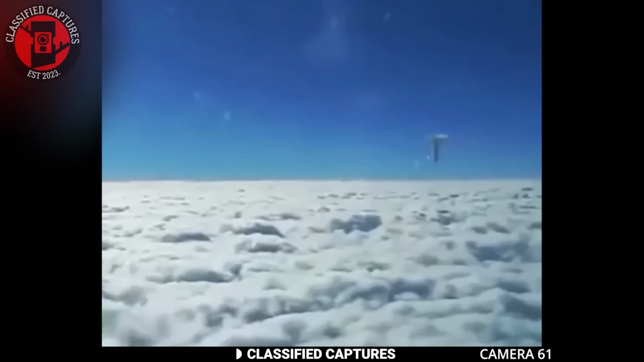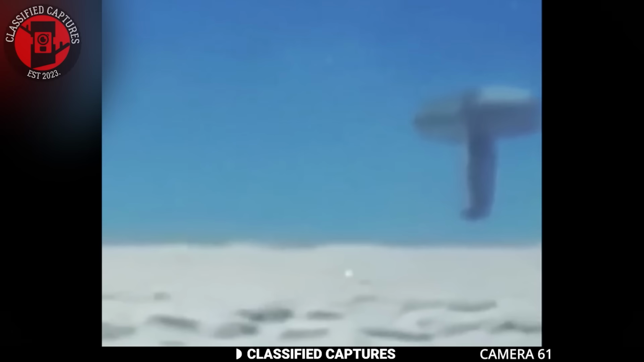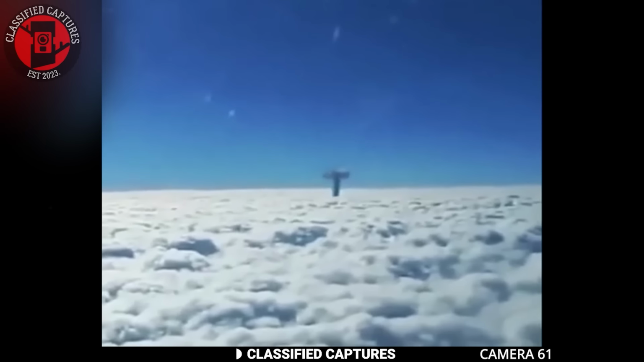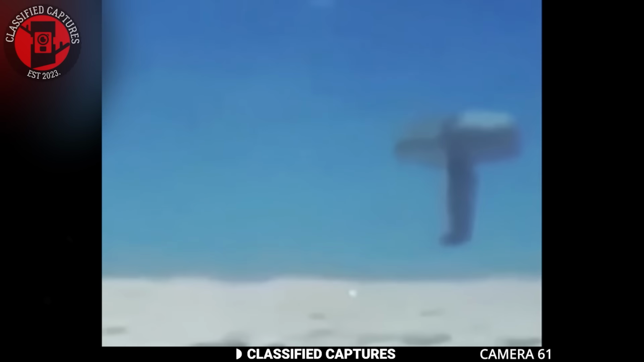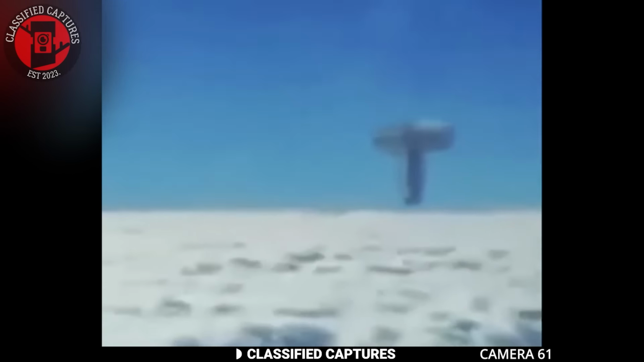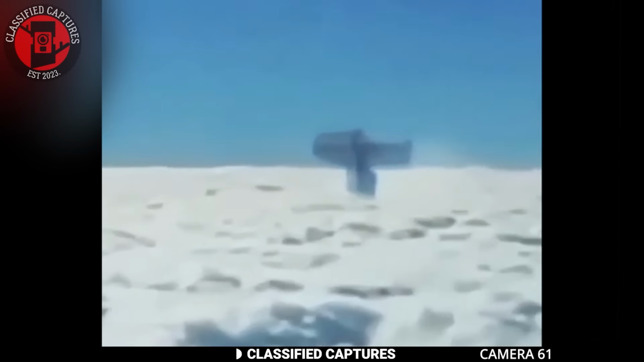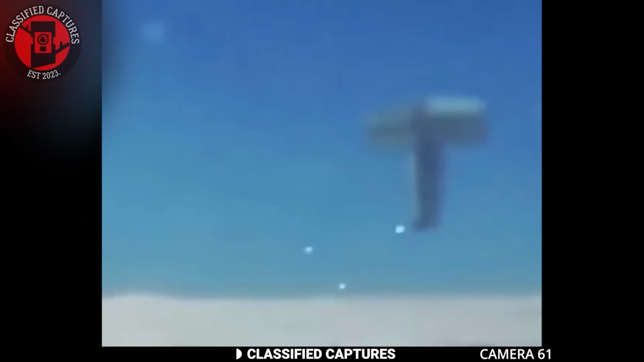Above the clouds, an interesting object was captured that left many wondering what it could be. The object has a unique shape with a horizontal top and a vertical part that resembles a hammer, starting from the middle downwards. It floated above the clouds for some time, casting a shadow on the clouds below. As it slowly descended into the clouds, it gradually vanished from view.